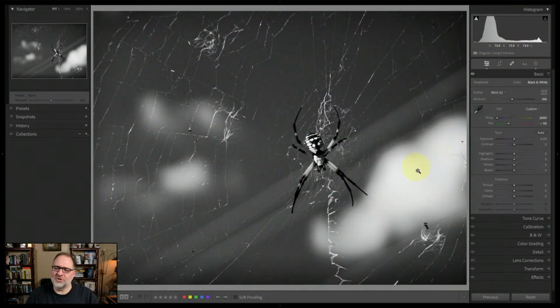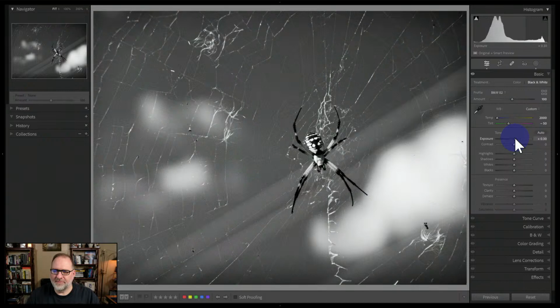This is tricky because you've got this little blob here on the right that I don't want to expose too much, but I want to bring up the spider a little bit. So there we go. I think that looks pretty good. So we've got a spider with some bite, and then we've got a little more detail we've pulled out of the web just with the curve and with some clarity, and using that with a mask.